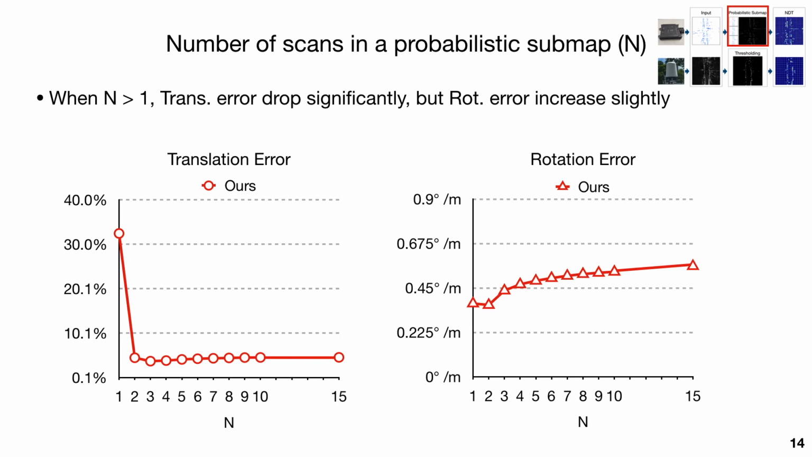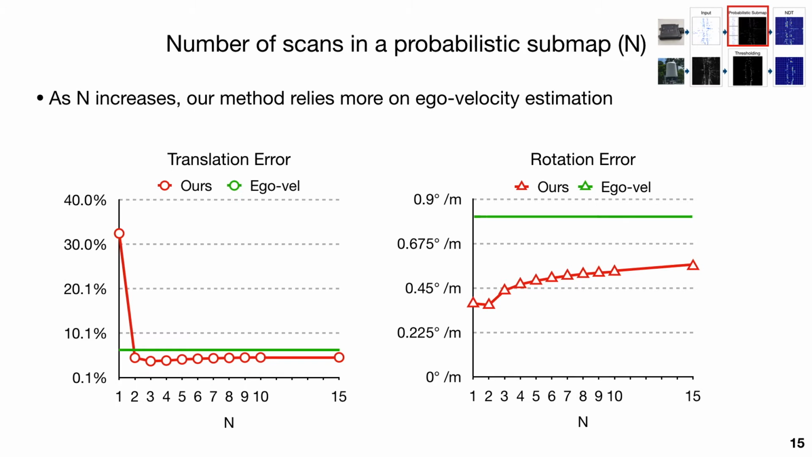Let's take a look at the influence on odometry performance with different N settings. We found that setting N bigger than 1, the translational error dropped dramatically. However, the rotational error also increased slightly as N grows. This is because we use ego velocity estimation to build the submap. As N increases, the performance of our algorithm gets closer to the performance of ego velocity estimation, which is shown in green in the figure.